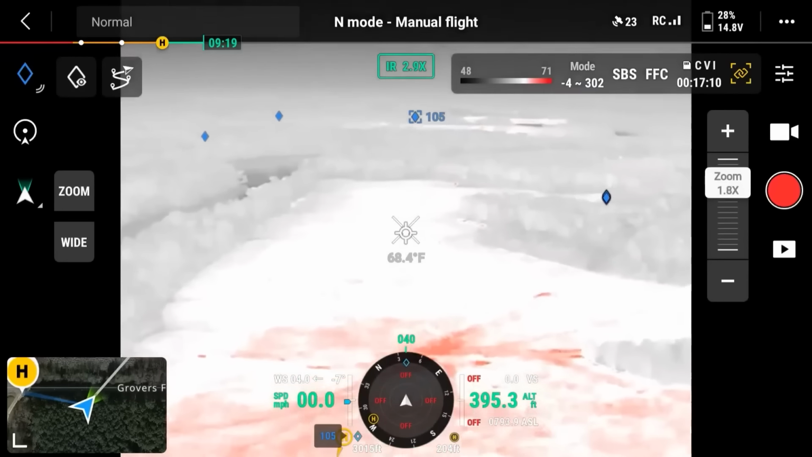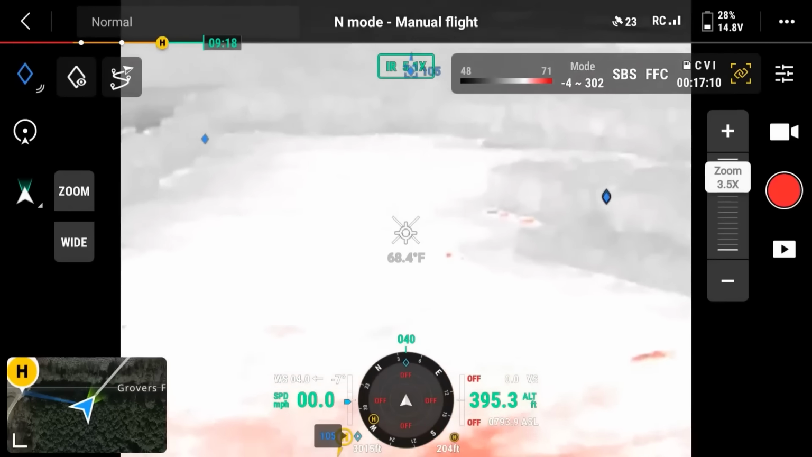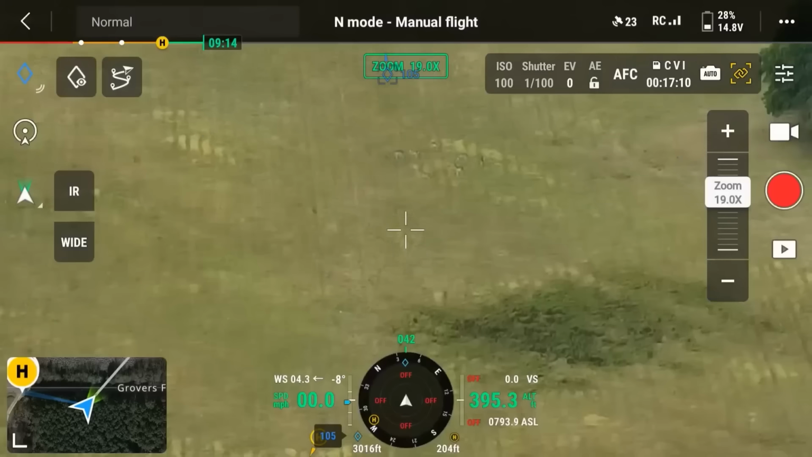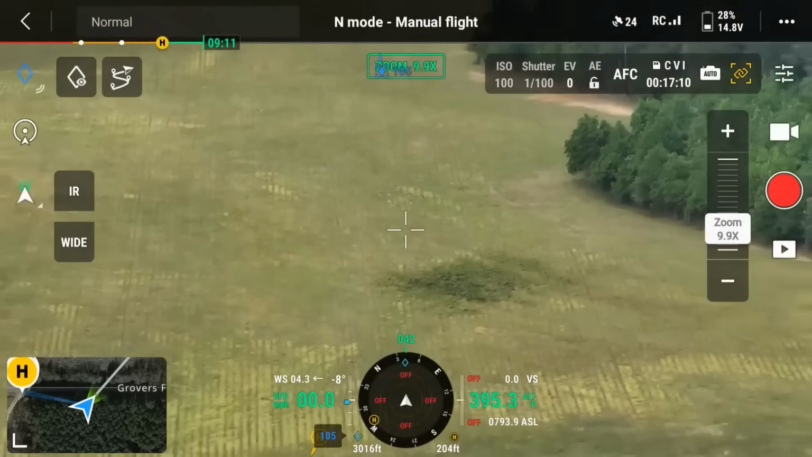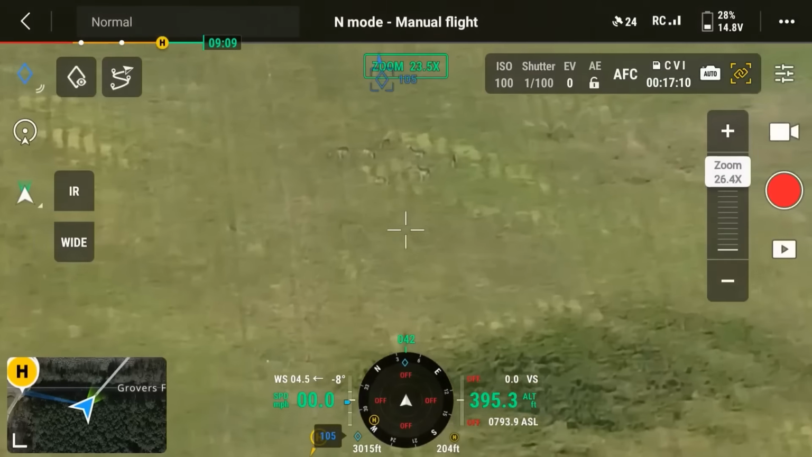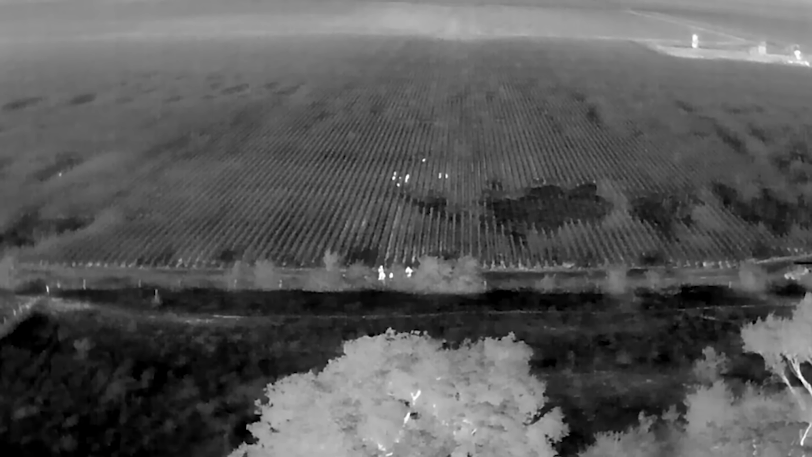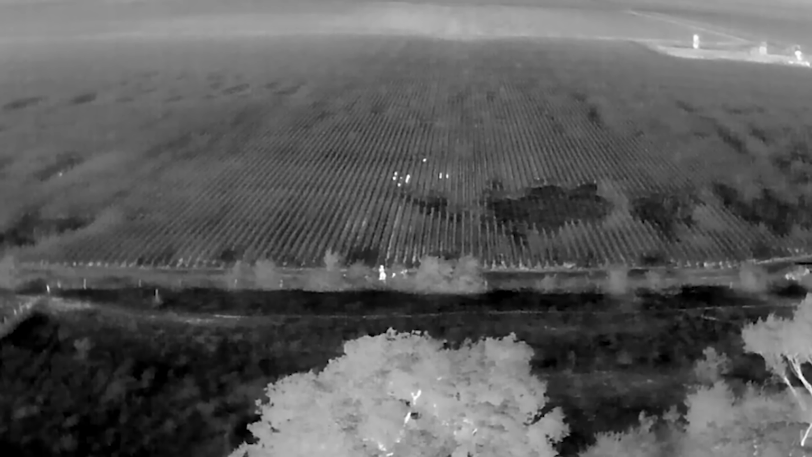What used to require a $10,000 thermal rig now fits into drones an average landowner can actually afford, which means this isn't just a tool for big operations with helicopter budgets anymore. A rancher with a few hundred acres and a weekend's worth of practice can run the same kind of operation that used to require chartering a helicopter crew.